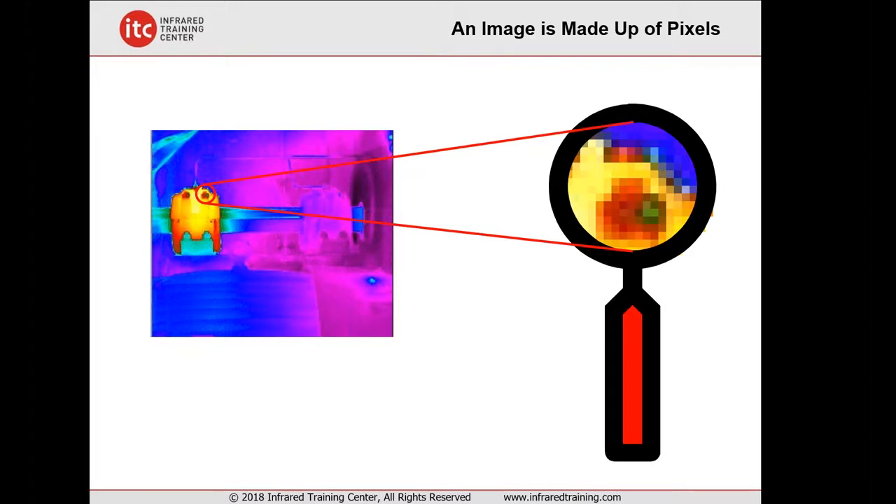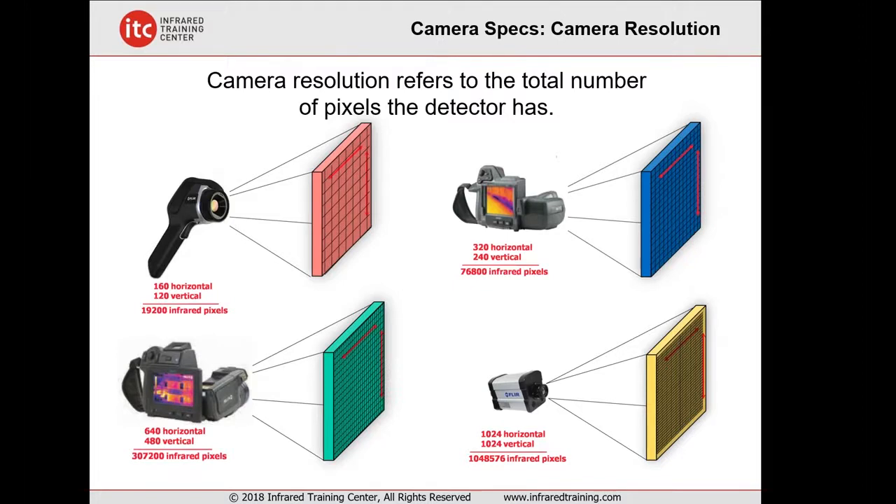Now, to understand resolution and temperature measurement, we first need to understand that a thermal image, just like a visible light photo you captured with your smartphone, is made up of pixels. I've got an iPhone 8 Plus here, which I think has a 12 megapixel camera. That means there's 12 million detectors inside the device behind the lens, which captures visible light and creates an image. Now, infrared cameras have a detector as well, but instead of seeing visible light, the difference is that they see heat.